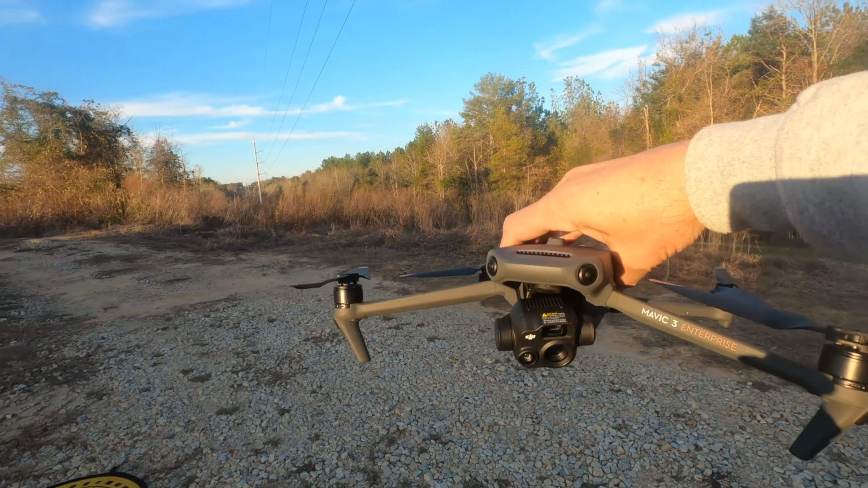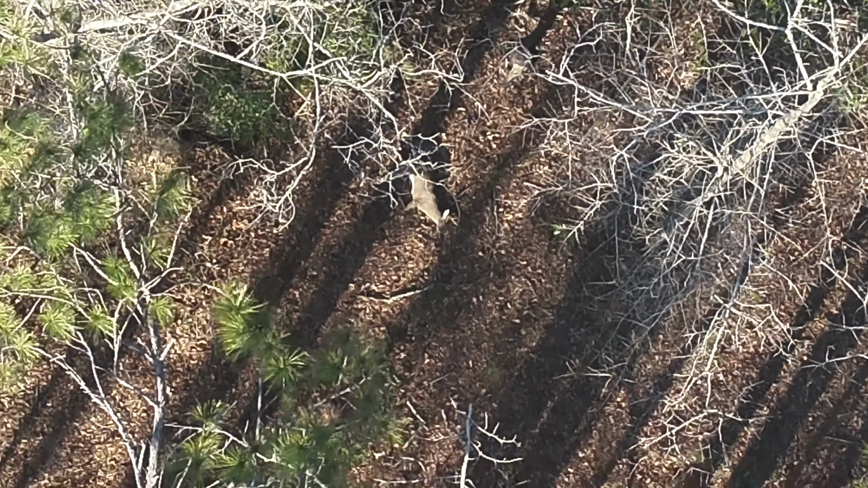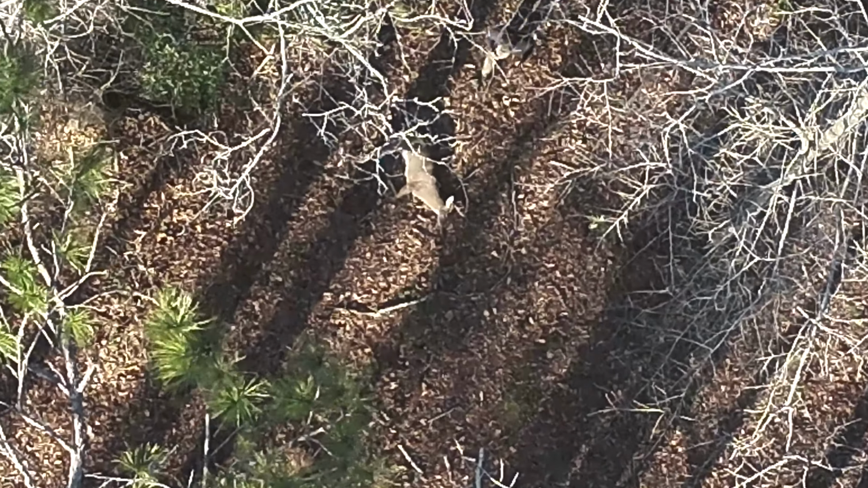That drone is a thermal drone with a thermal camera on it and also a zoom camera so that I can see what you can't see with a normal camera. It is amazing capability. And then you can zoom in on it and see what you want to see.